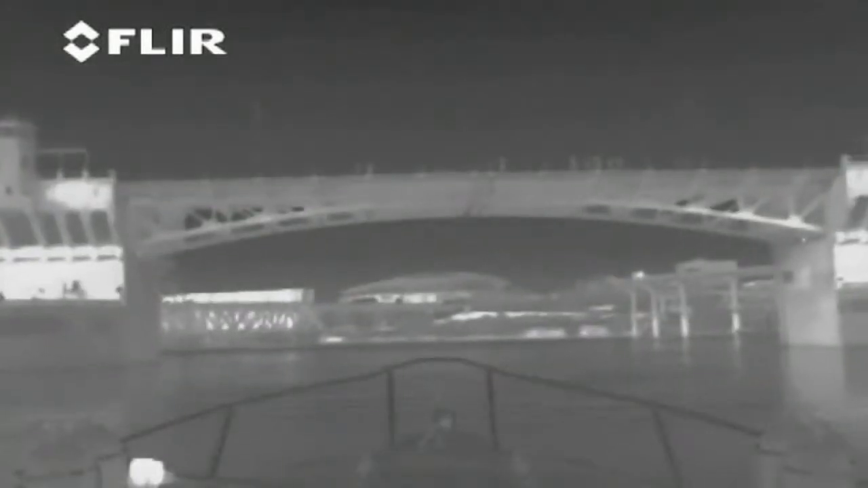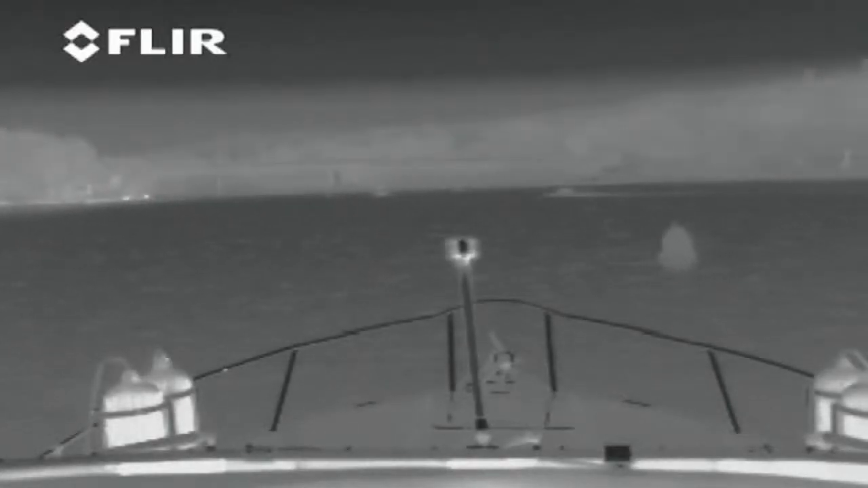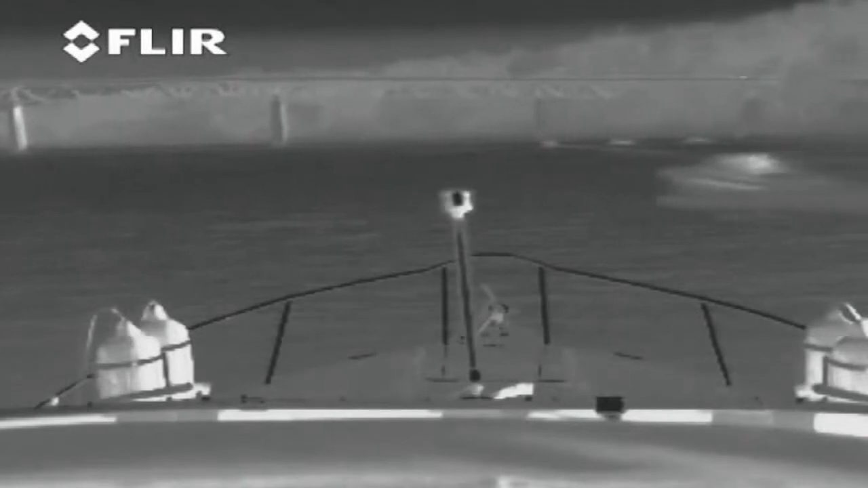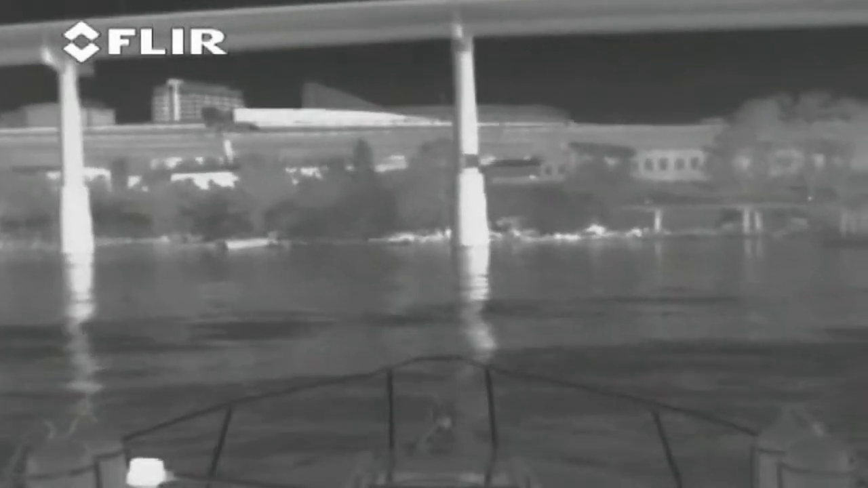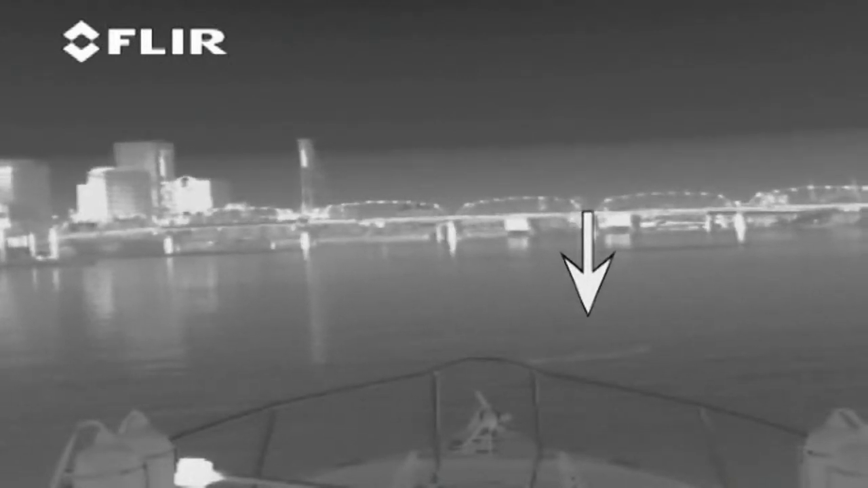A thermal imaging camera allows you to see in total darkness. You can clearly see channel markers, shipping lane traffic, outcrops of land, bridge pilings, exposed rocks, other vessels, and any other floating object that might damage your ship when undetected. Even small objects that might not be detected by radar, such as floating debris, will become clearly visible on a thermal image.